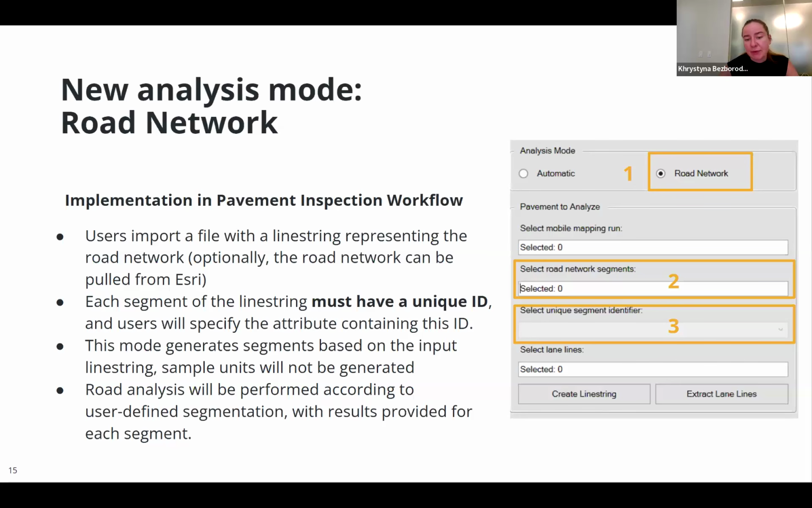The mode will generate segments based on the input line string. Sample units in this case will not be generated, so there will be just segments, and road analysis will be performed according to user-defined segmentation, with the results provided for each segment.